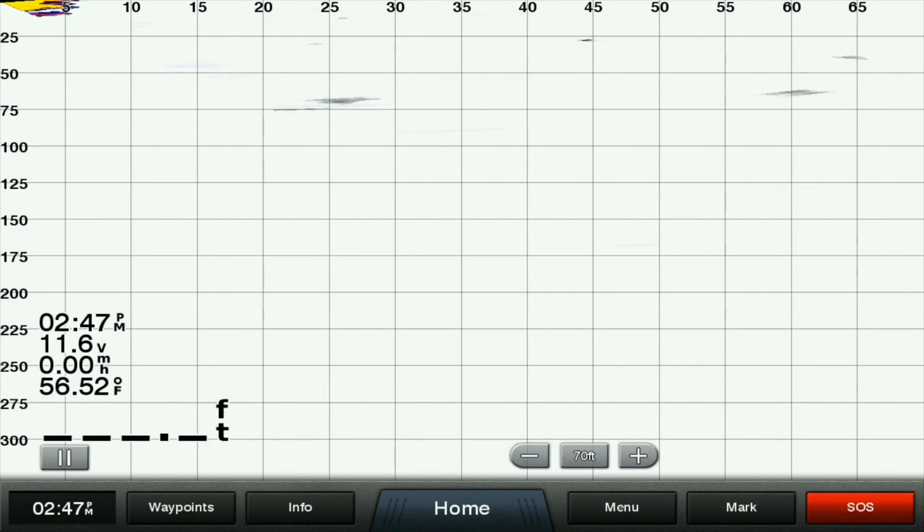I've got it on 70 feet. So we're looking 70 feet in front of the boat.